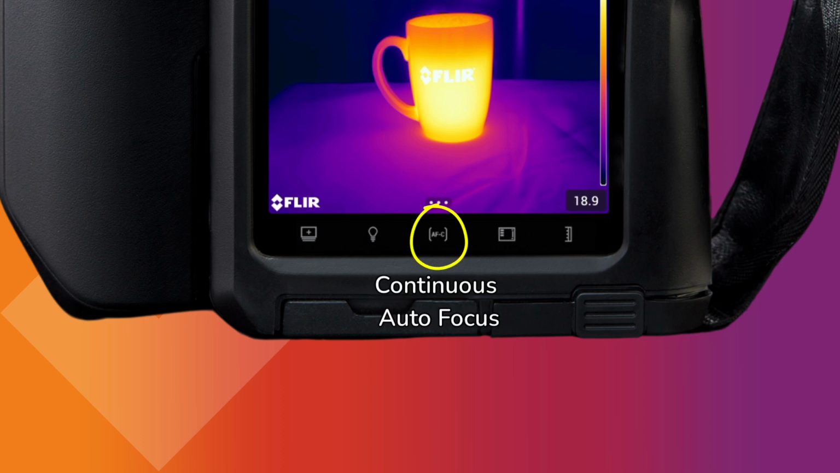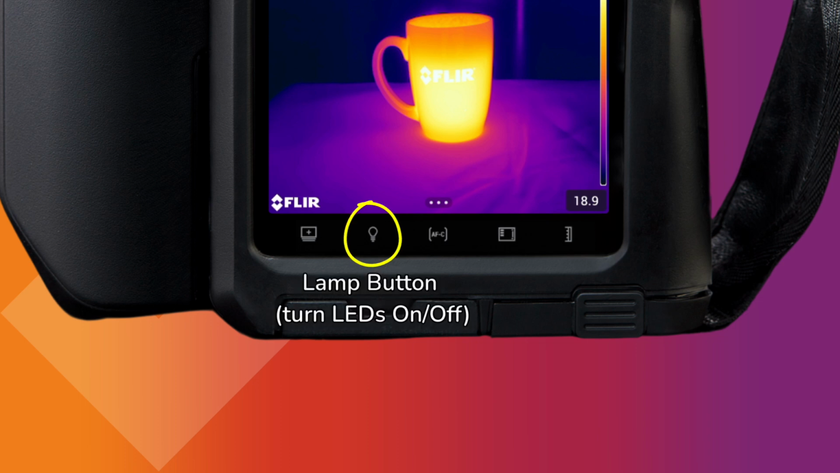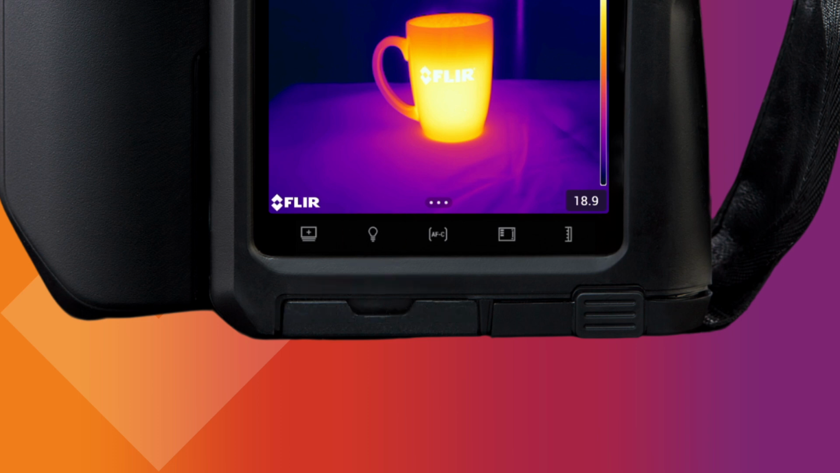Here is where you can turn continuous autofocus on or off. When enabled, the camera will constantly autofocus as you move around. This also turns the laser on, so it is best to avoid pointing the camera at a person when using this function. This option controls the LED lamp, turning it on and off. And finally, work folders is where you can create subfolders to help keep your saved images organized.